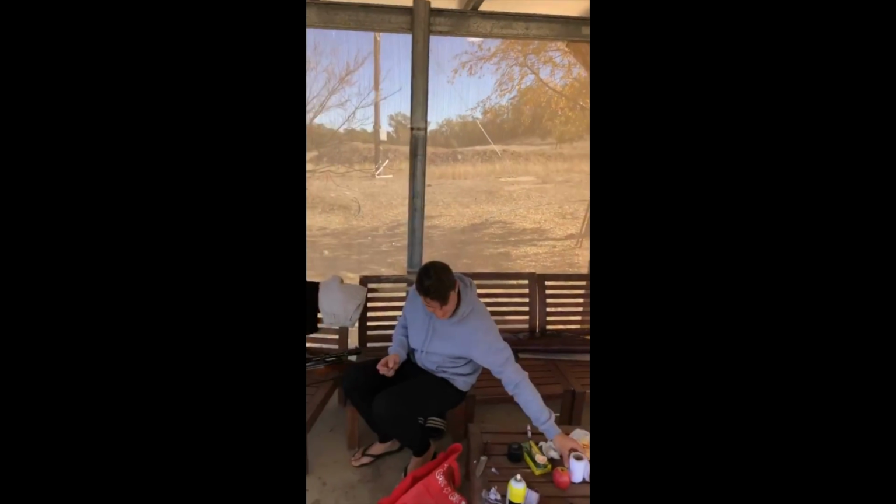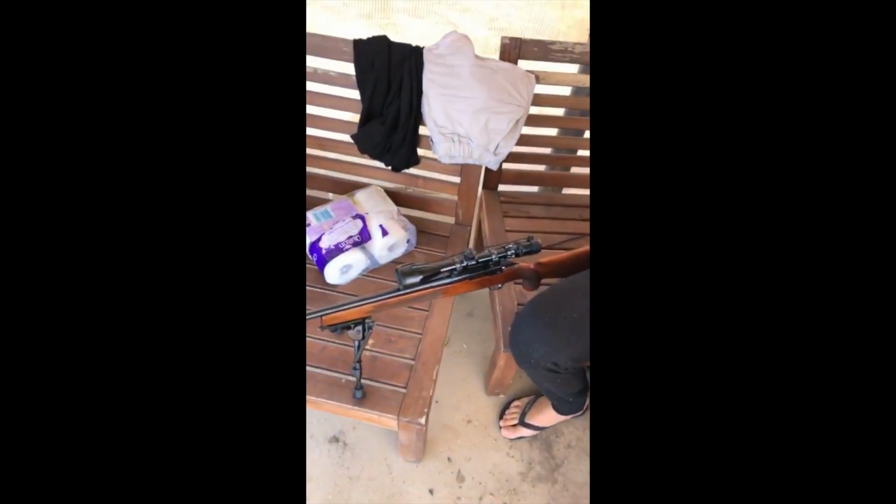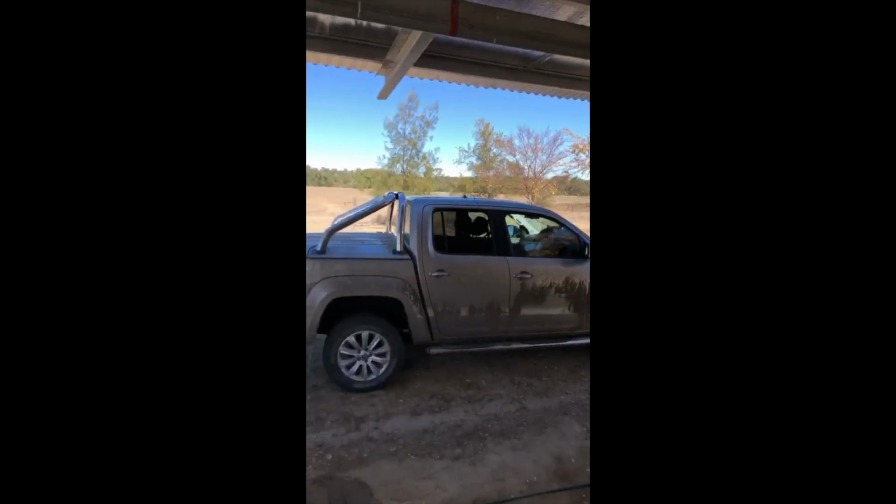Just a bit of cleaning at camp. Goes with a 222 Sako Vixen. The Amarok, filthy.